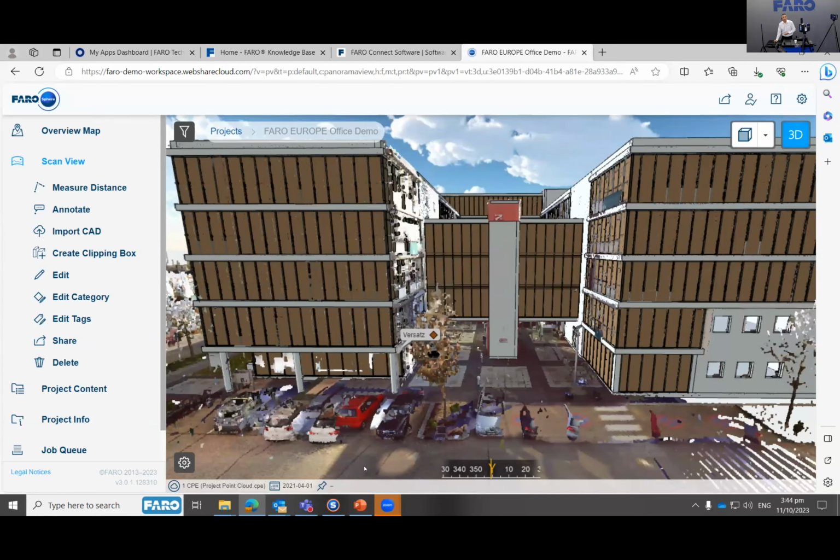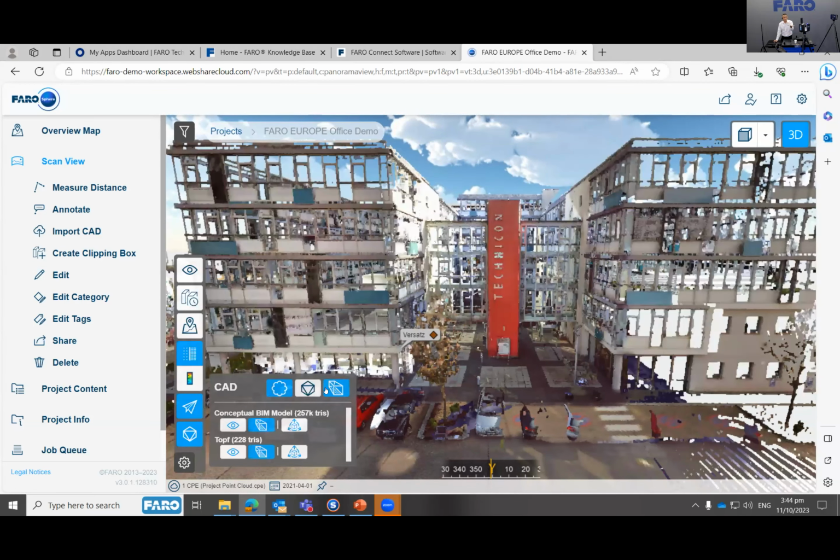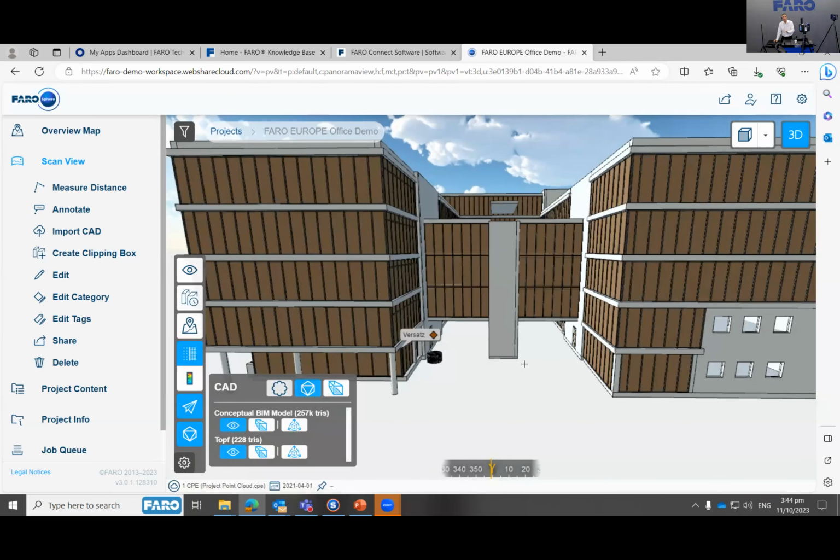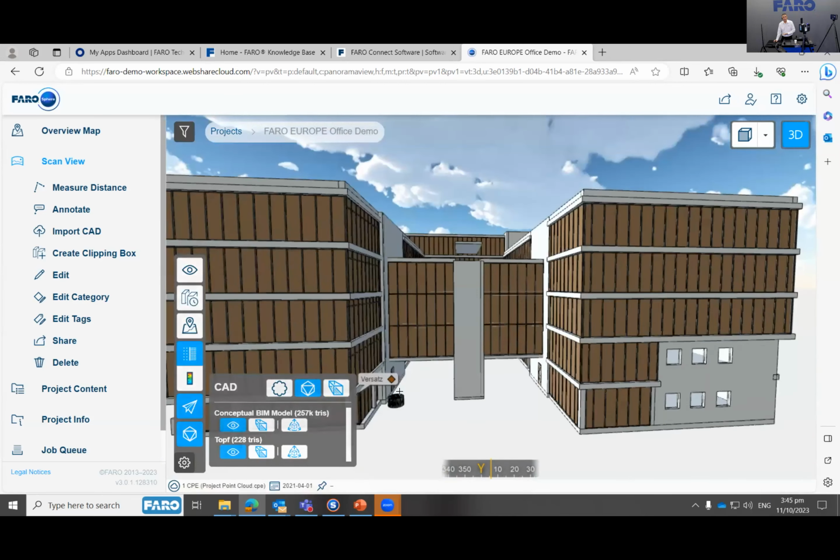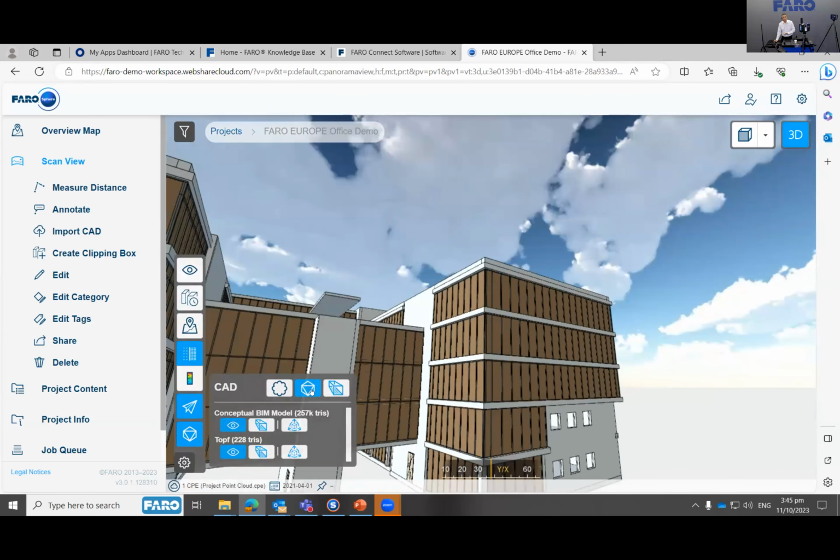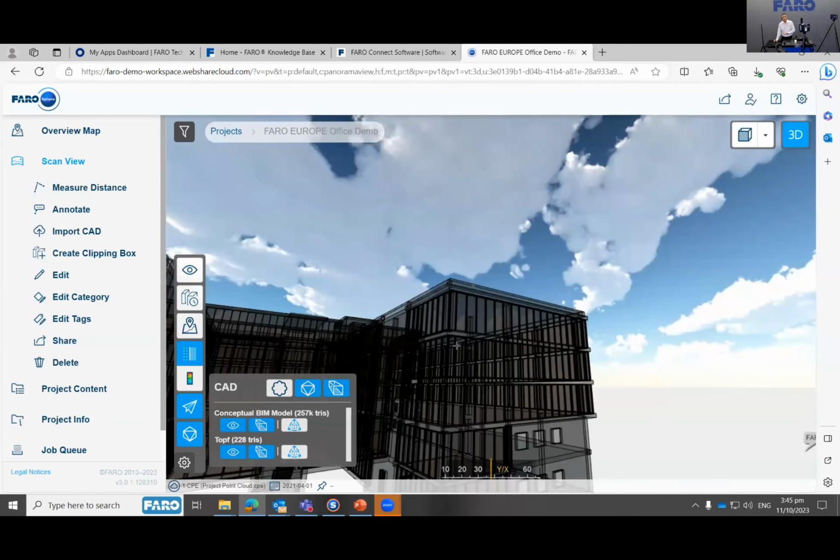So I can actually hide this if I want. I just go to some settings here. I can hide the loaded CAD model, so you will see the facade of the scan. Or I can just look at the CAD that was loaded. I hide my point cloud, and you can see the loaded model of this building here, right? So you can play around with some other views of this CAD drawing.